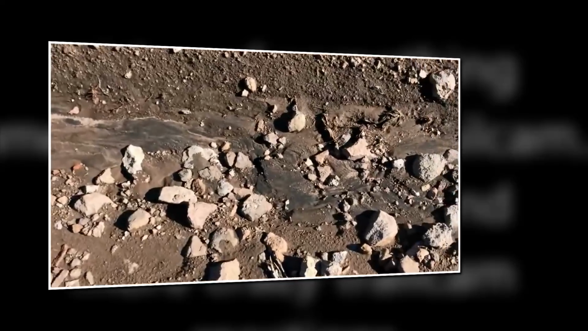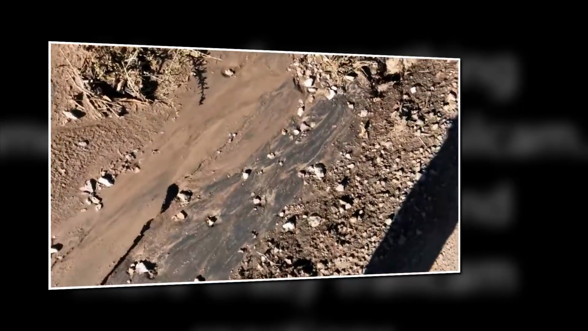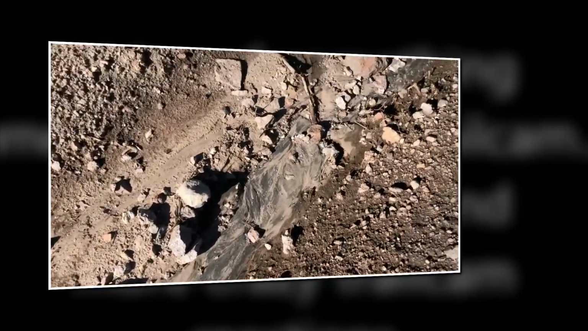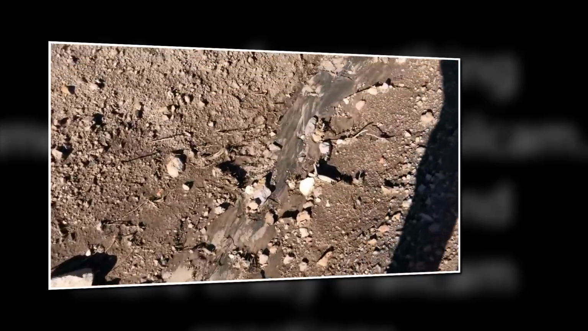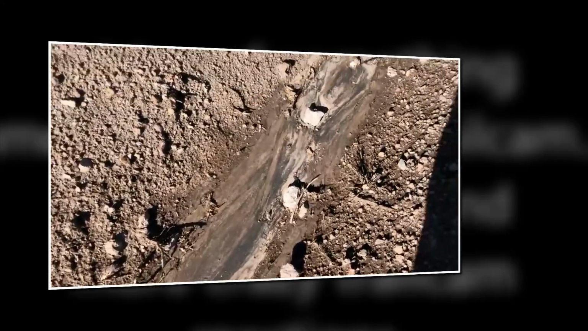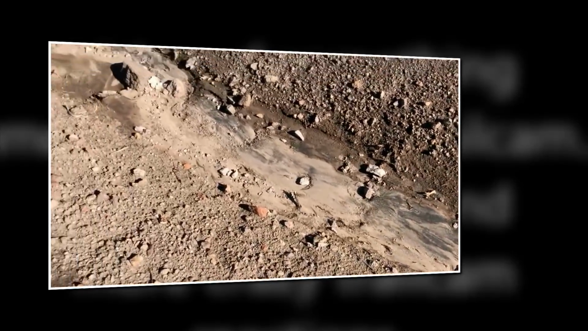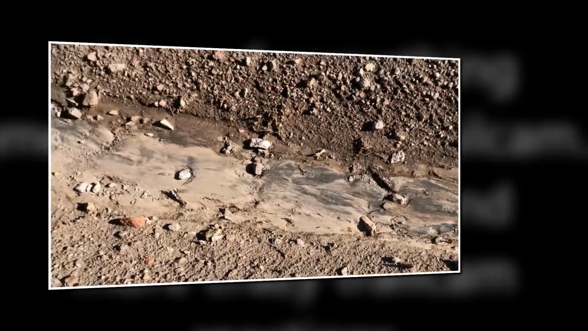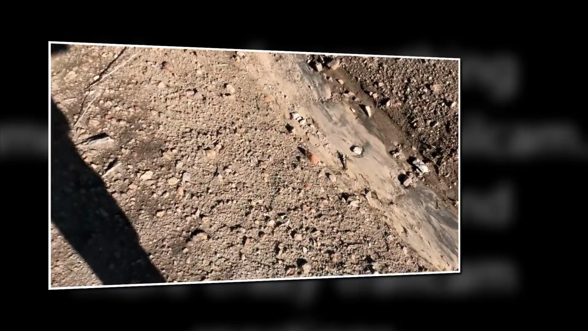Looking for gold. See that dark silt? It's the heavier dirt. But you know, I've been up here a long time, and I have no luck. And those little sparkly things, they don't get picked up on any kind of detector that I know of. Anyway, I haven't found anything. Cam.